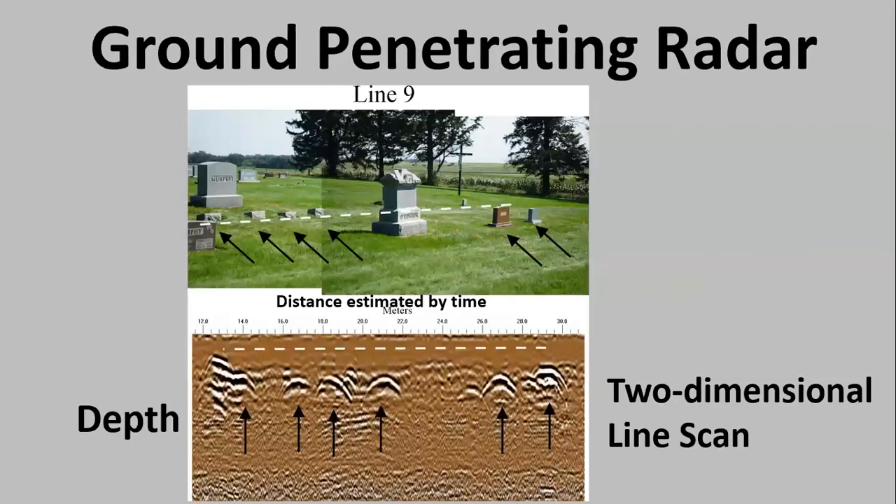This is not from Davenport, but I think it shows a good example. It's from another cemetery by Rhinebeck, just to show you how these line scans work. I don't know how well you can see the white dashed line in the picture on top.